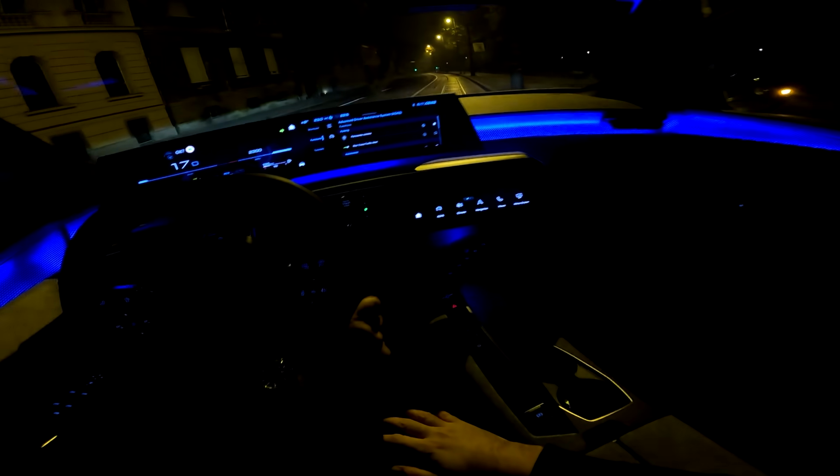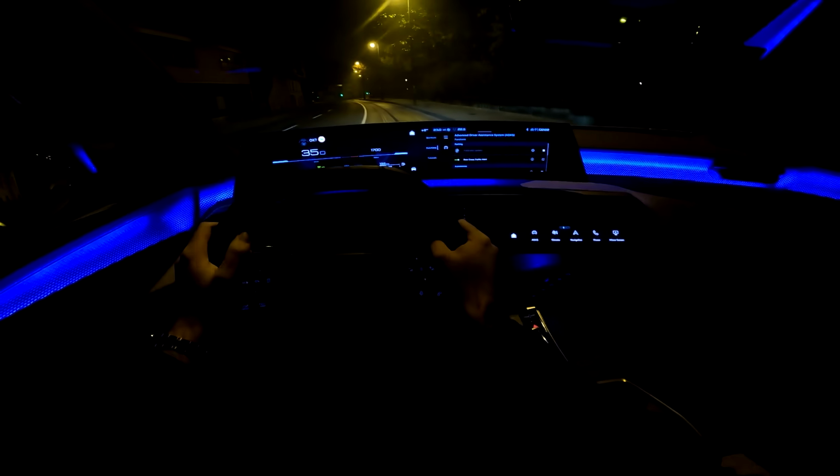And we also have the panoramic sunroof on the model in our video, but of course it's night time, so I can't show you much of it. So you will see it during the review during the day.